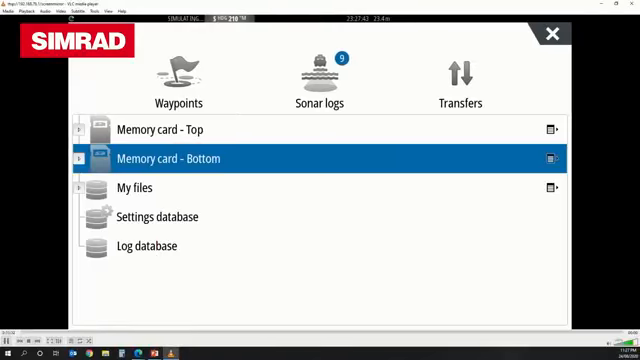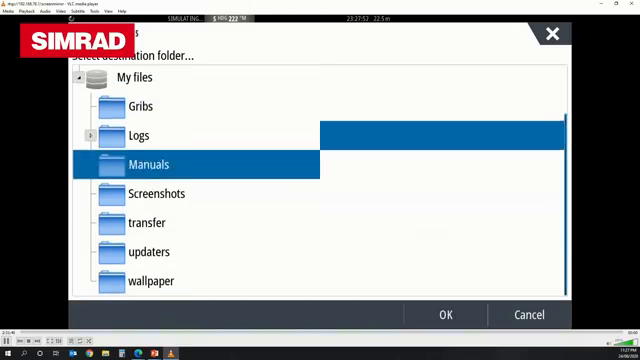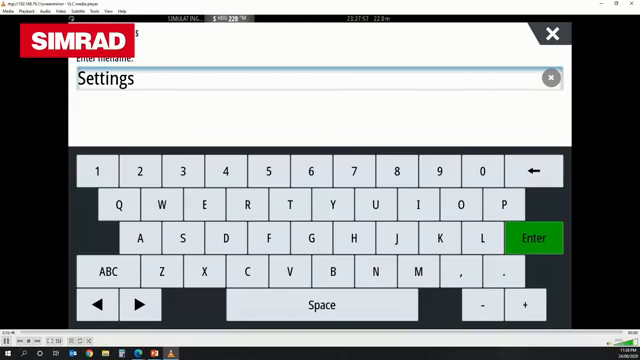Once you've got everything set up the way you want it, hit this one here that says Settings Database. It's now asking you where you want to save that to. I'm just going to save it onto my machine. I'll choose My Files and go OK. And in here, I'm going to go Settings, hot fishing.